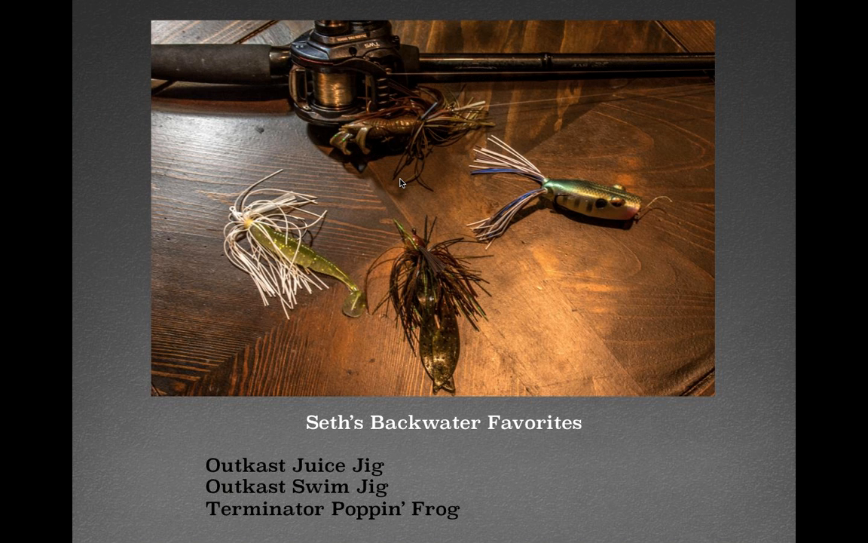Yep. Here's my setup. This is definitely geared toward the fall. I like to flip a jig a lot more than say a Texas rig this time of year. Swim jig, it just needs to be on the deck of your boat at all times. Excuse me. Anytime you're on the river. And a frog, same deal. I got a Terminator popping frog on here, an Outcast juice jig, and an Outcast swim jig.